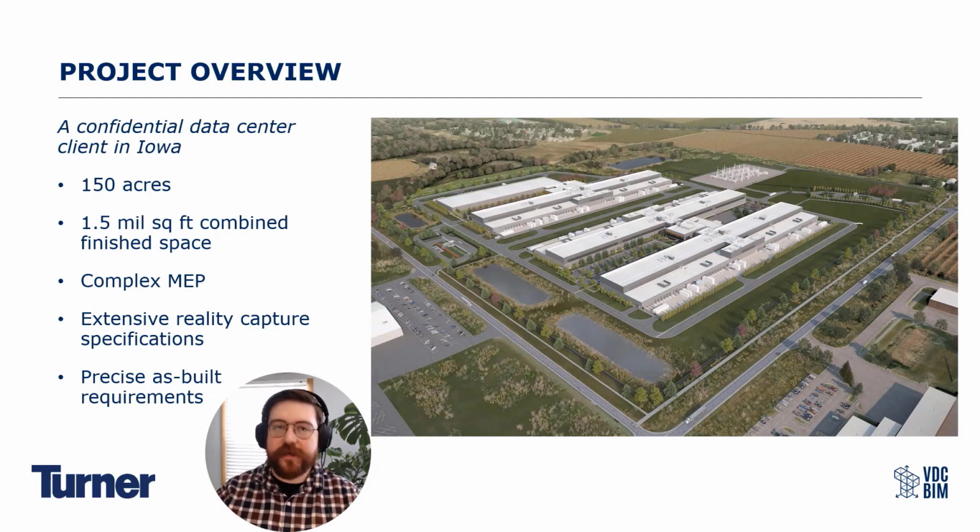All right, away in the project overview, here is the public rendering that was released. So even though this is a confidential data center, that at least kind of paints the picture a little bit on the sheer size of the space that's in question here. And this is what we will be talking about today.